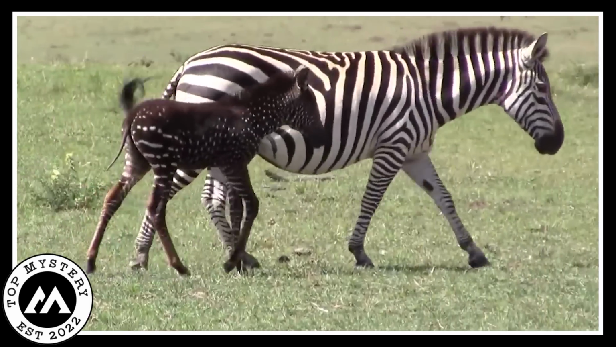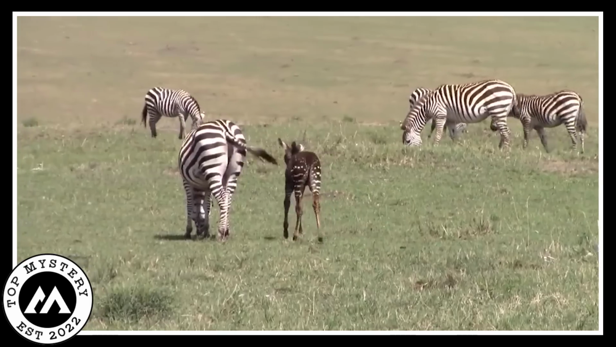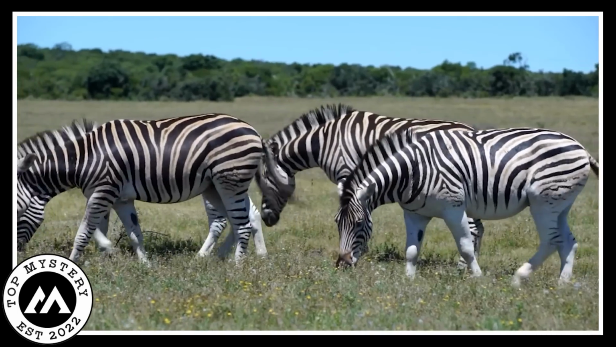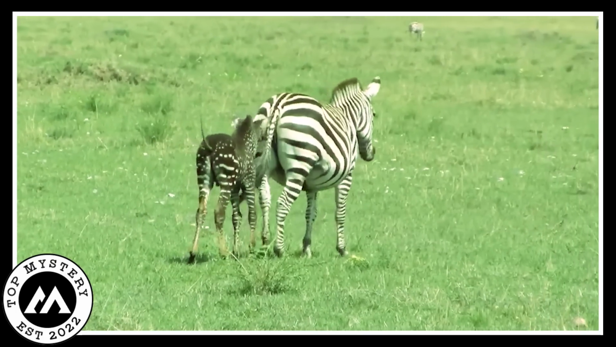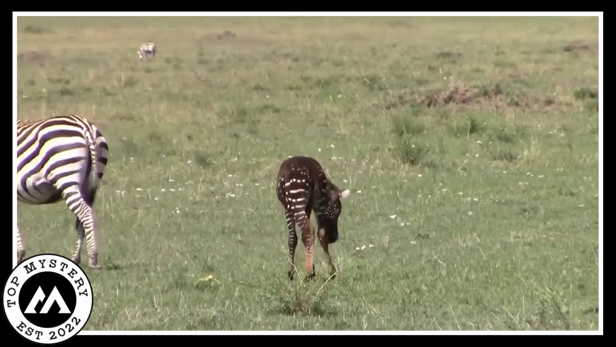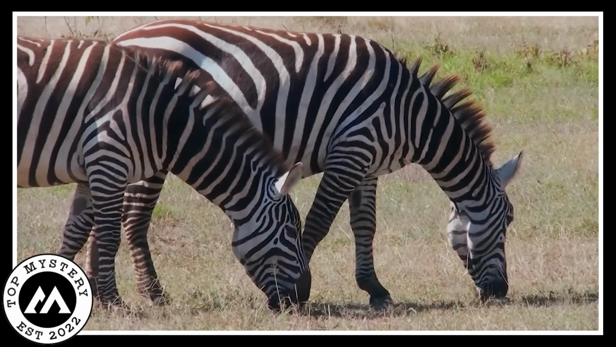If this zebra had been all alone, it would have been really hard to figure out what it was. But it wasn't alone. It was hanging out with a bunch of regular striped zebras, eating grass and doing zebra stuff. People started to wonder what was going on. Was this zebra a special kind of zebra? Did it have a problem with its stripes? Nobody had a clue. But one thing was for sure. It was a zebra, even if it didn't look like the others.